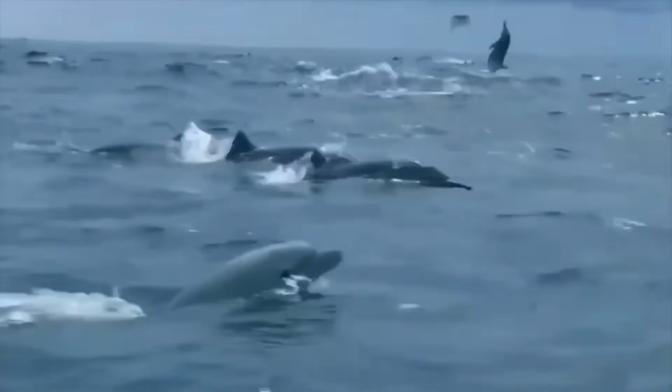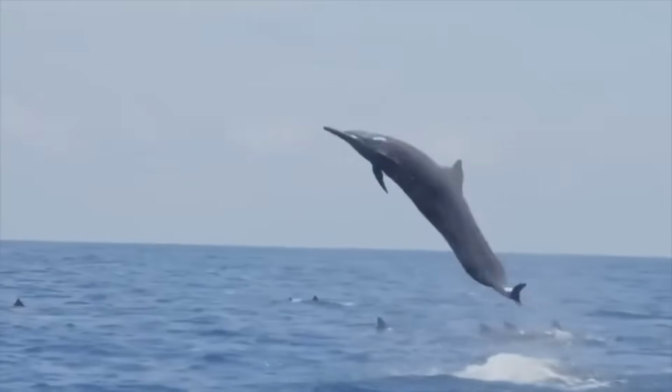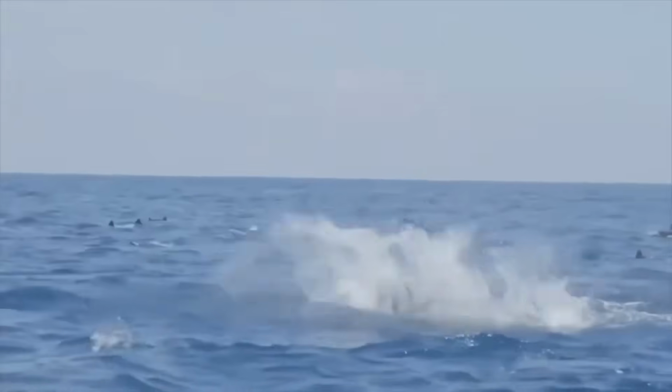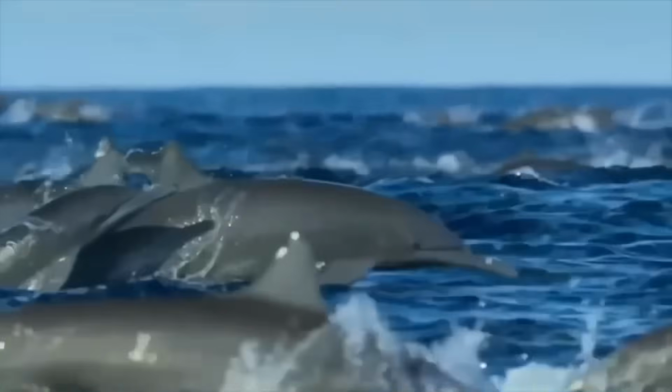Recently, a spy dolphin captured footage of these playful creatures having a great time off the coast. But it's not just their stunts that make them unique. They're also known for their intelligence. To avoid predators, these dolphins never fully sleep and always keep their brains partially awake.